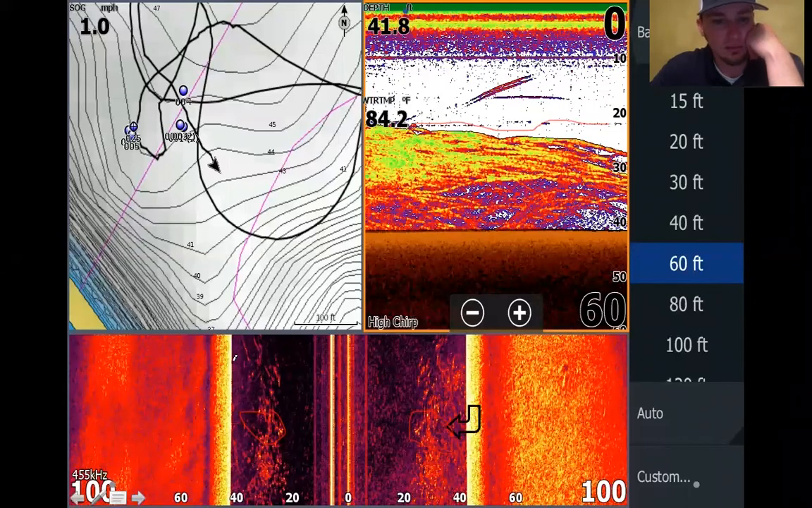But break down this while we got this up. You can see over here, you got this area with a little bit brighter bottom. So that's, again, a transition area. I'm running a 60. Just don't mind that. That's in our depth, but a 100-foot scale and 41 foot.